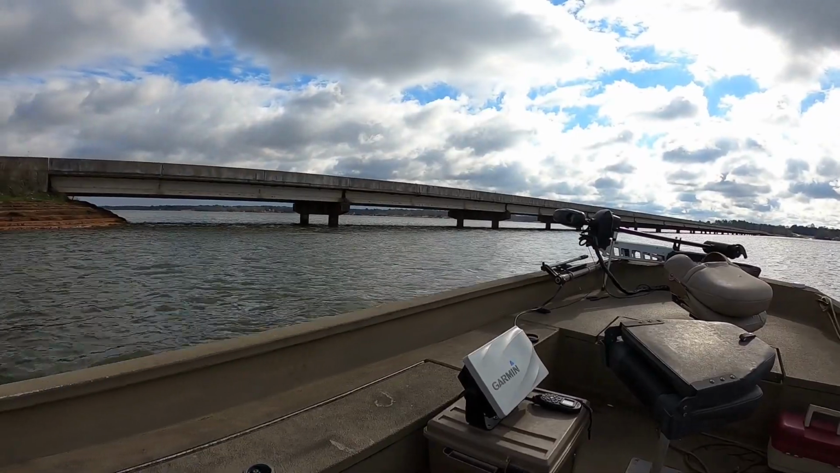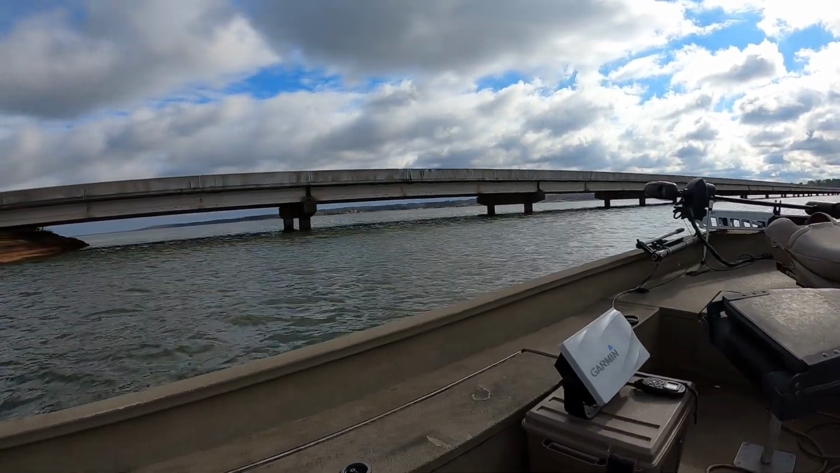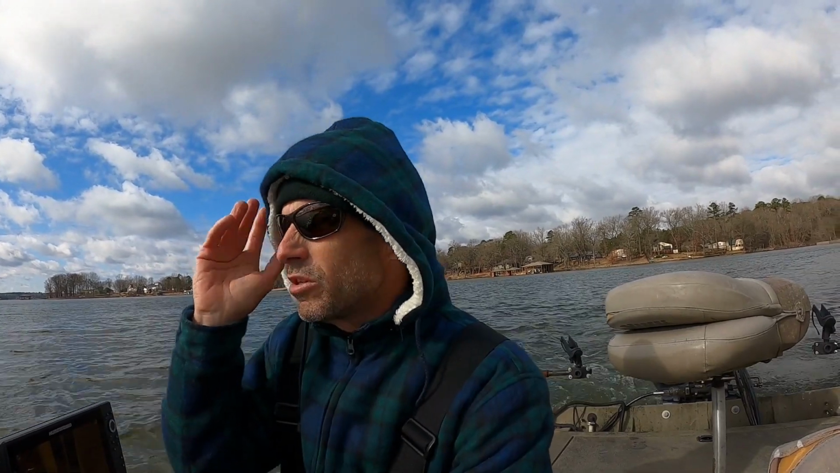So the first thing that I'm gonna do, I put in at the boat ramp, and there's a bridge. So that's the first thing that I'm gonna try. I'm gonna look around this bridge first, and then I saw some standing timber on down this way. I'm gonna look at that standing timber after I look at this bridge and see if I can find any bigger fish maybe in there. A lot of times you can catch a lot of keepers around the bridge, but there may be bigger fish around the timber, and maybe even out on open water on points or something like that.